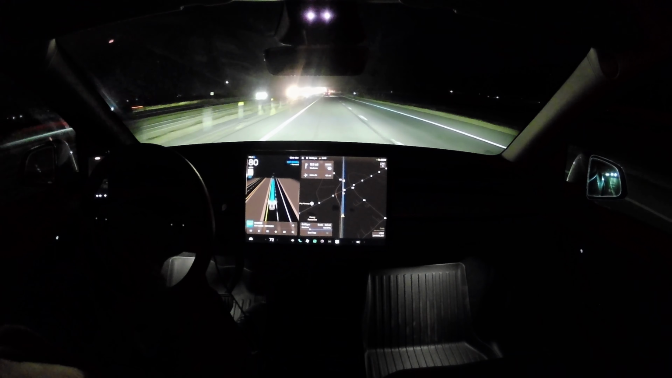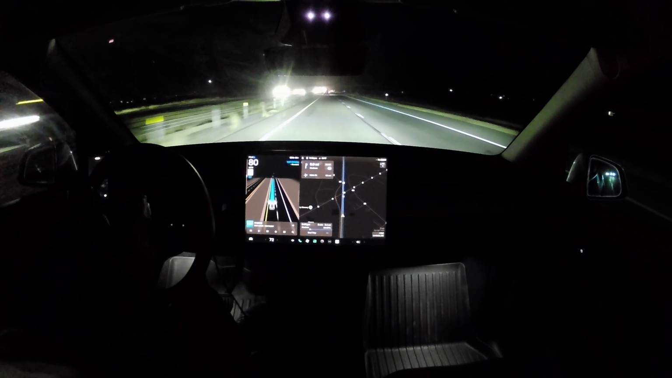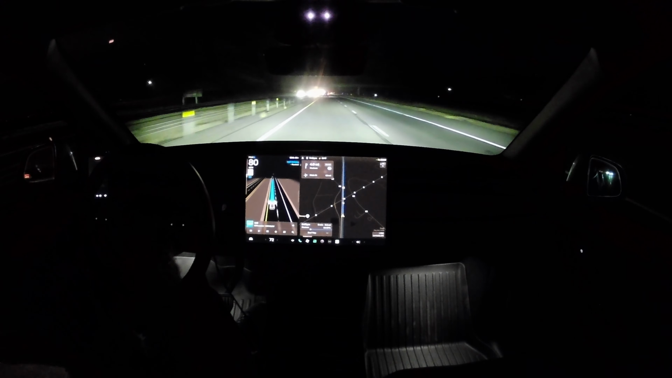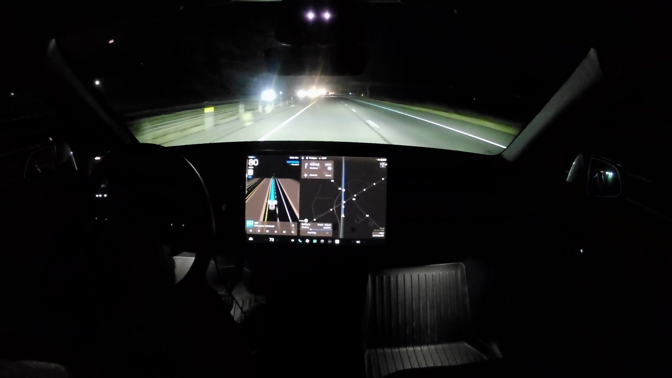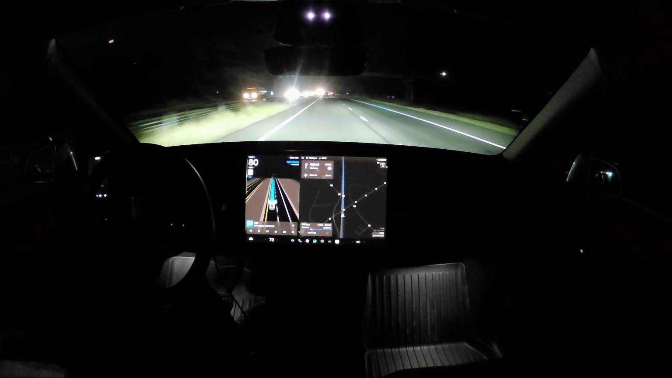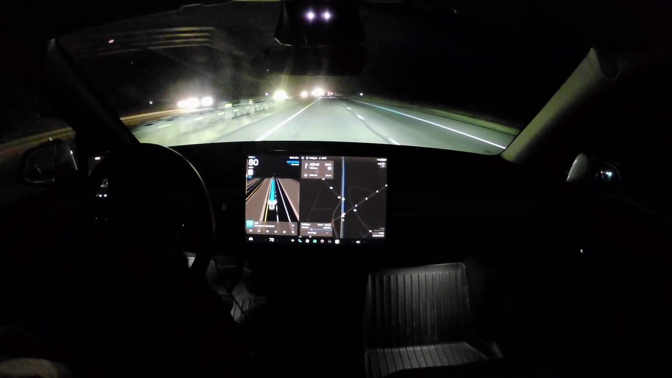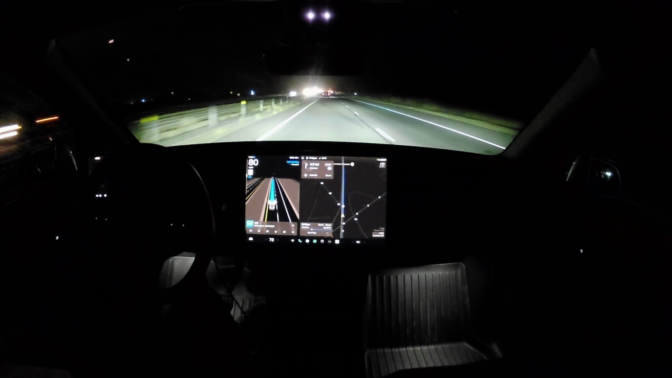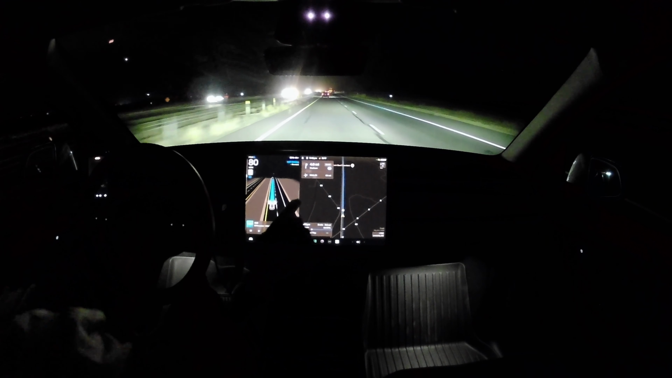On hardware 3, there were some issues with merging onto lanes that were ending. FSD didn't and doesn't, and still, I think, it may be better, but it had trouble with lanes that were ending. Now, in standard mode, we're hanging to the left probably longer than I would, but I'm not aware of the traffic that's up here.